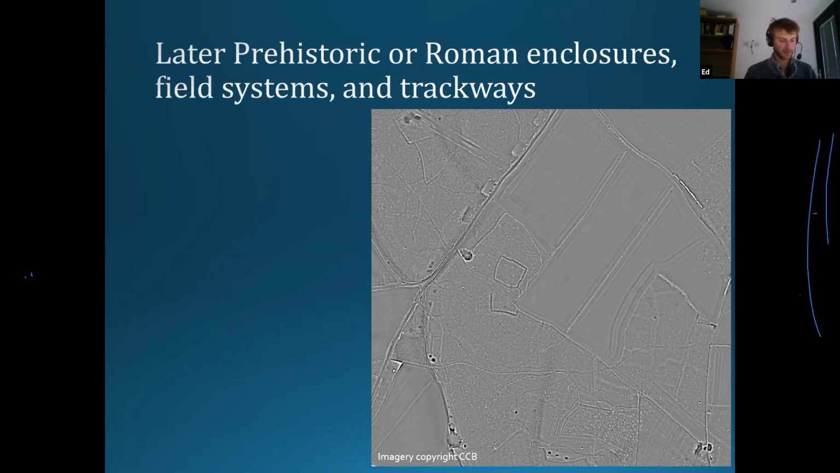So really, really exciting stuff that, as I said, hadn't really been identified in the Chilterns before. It was assumed either that people weren't farming up here or that just nothing had survived.